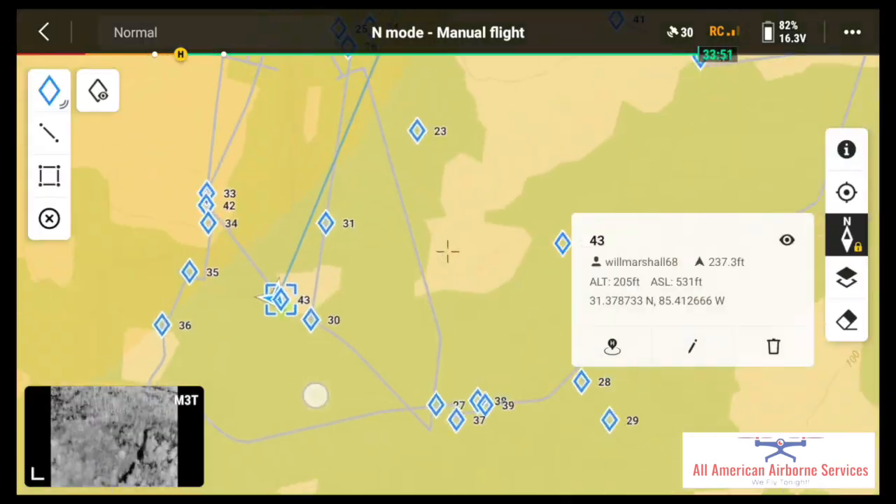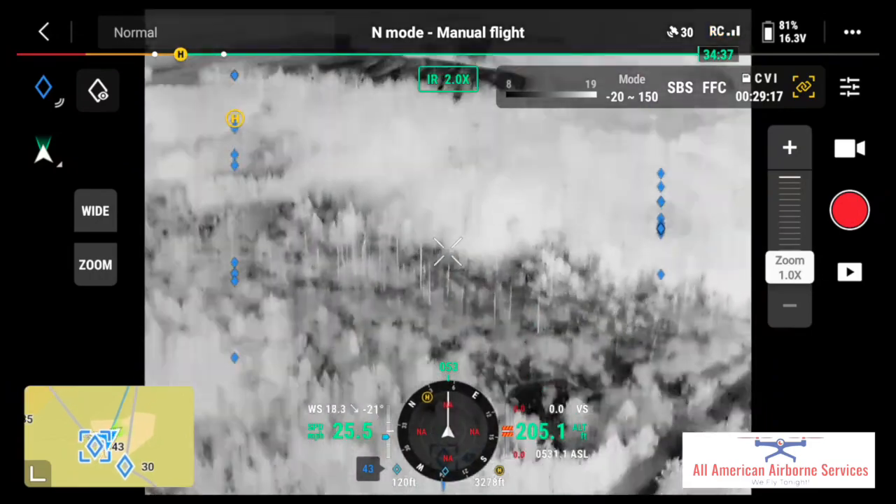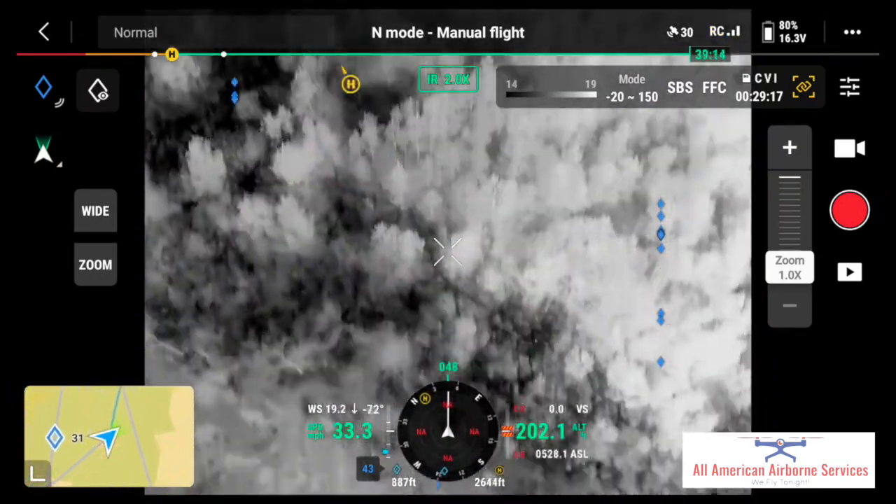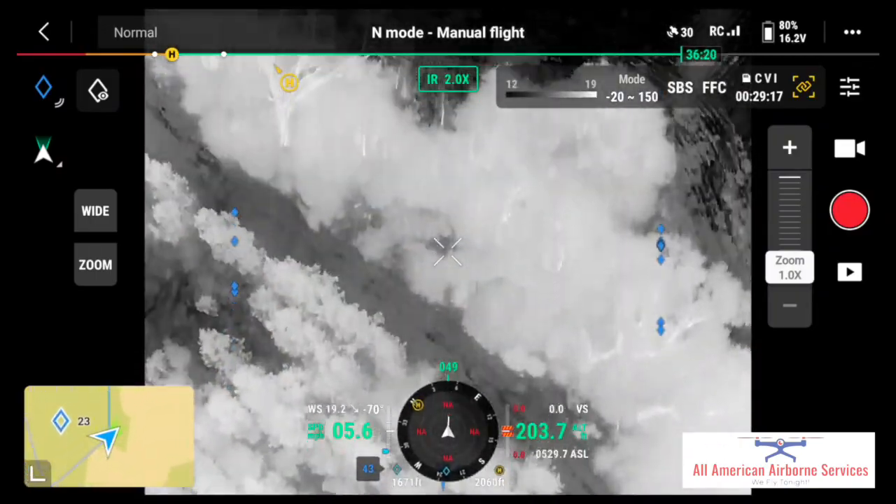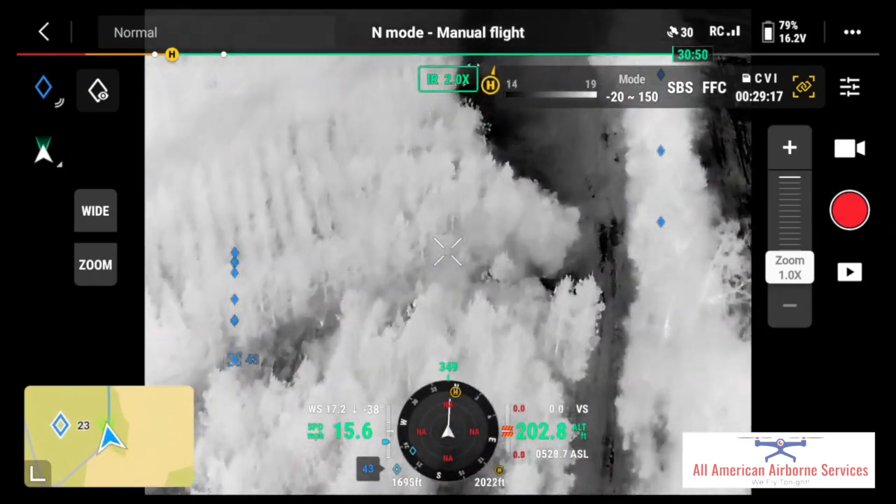And that's what we're watching here. I'm just flying to different places and seeing what I see. And the deer that I'm finding are not in the woods necessarily as much as they're out in these fields.